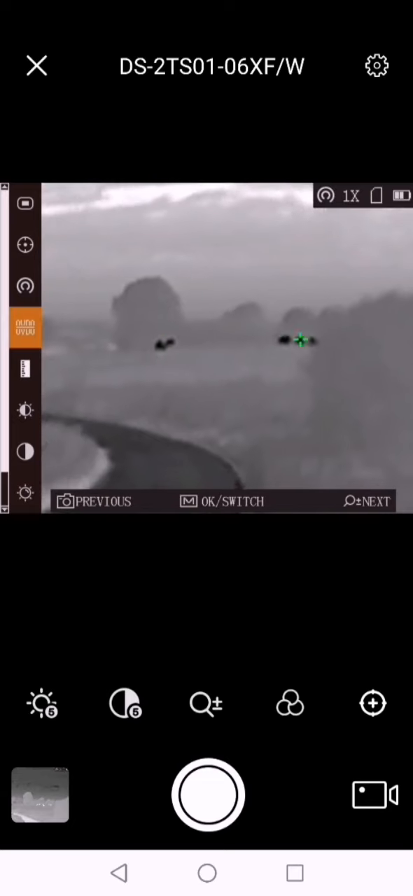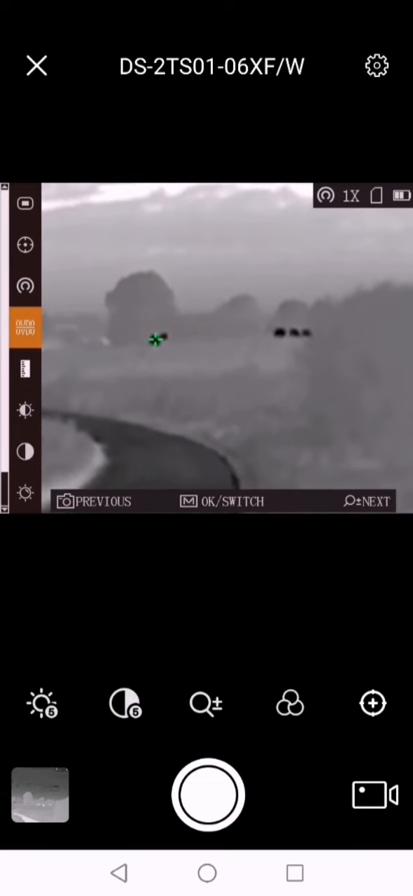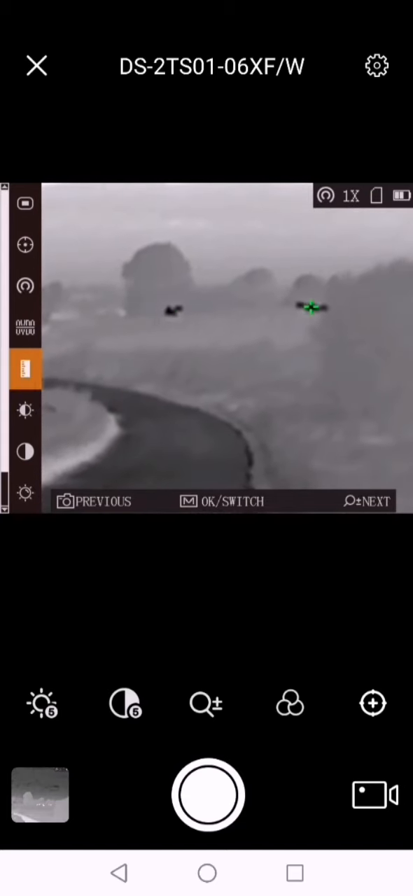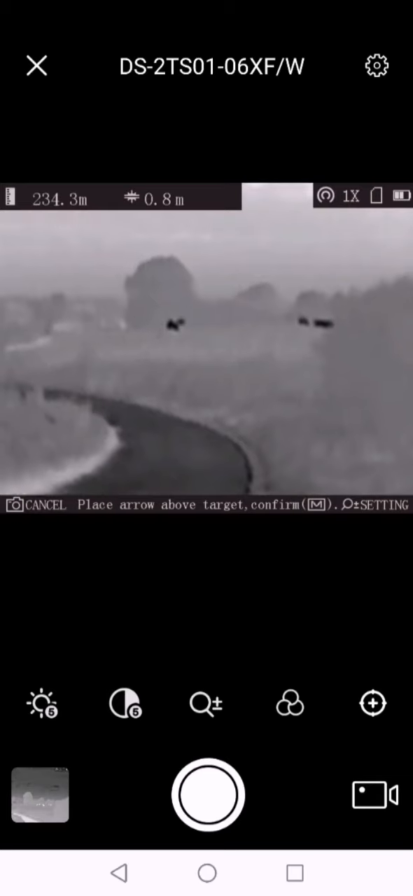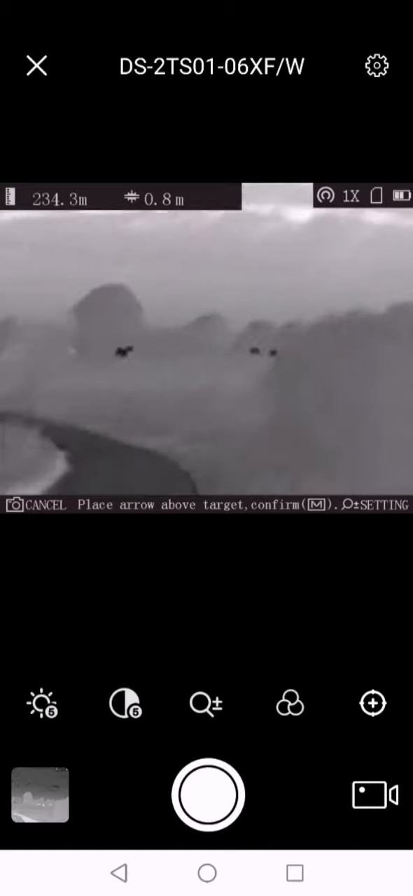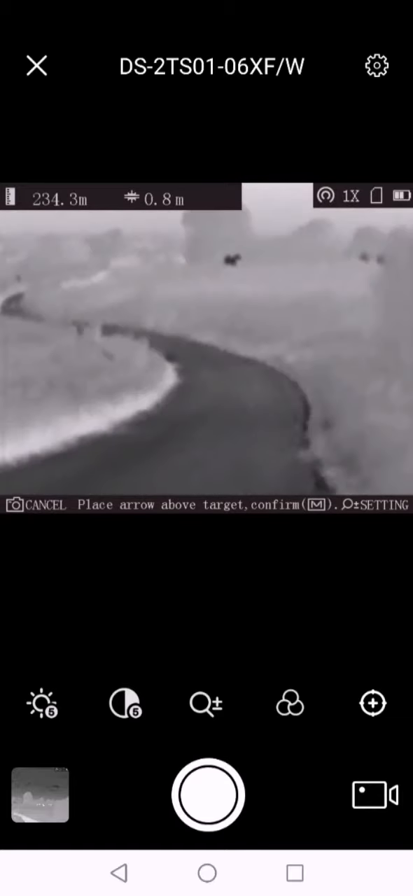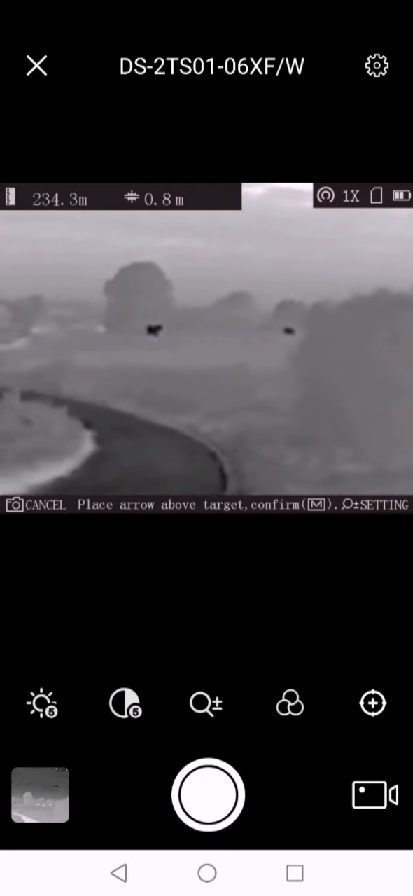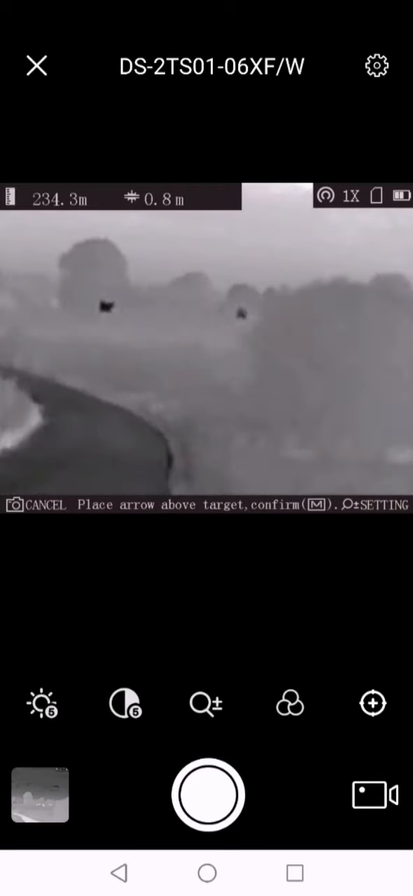So let me range find these cattle out on the hillside and see what sort of range they are. So it's got a built-in rangefinder, which is quite nice. How accurate it is, who knows, but let's find out. 200, 250 yards maybe? 234.3 meters, whatever that is in yards. Not a massive amount out, I wouldn't have thought. But at that sort of yardage, I do not think you can grumble.